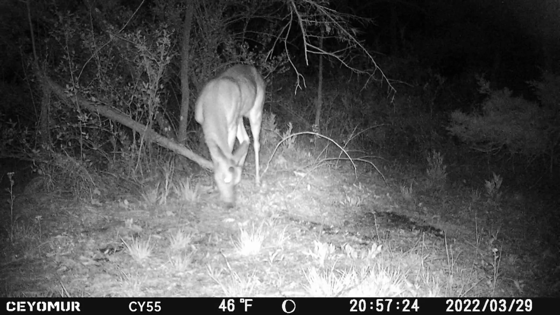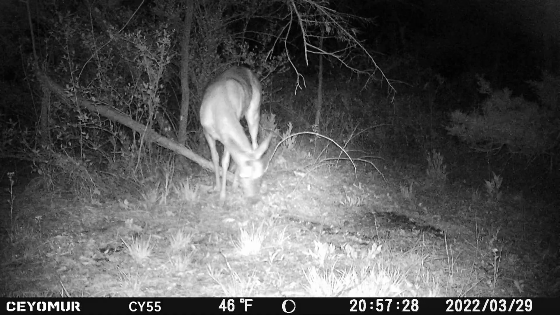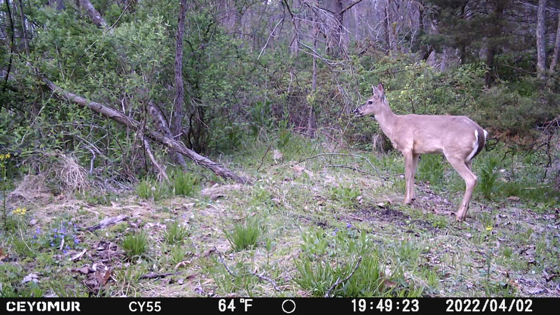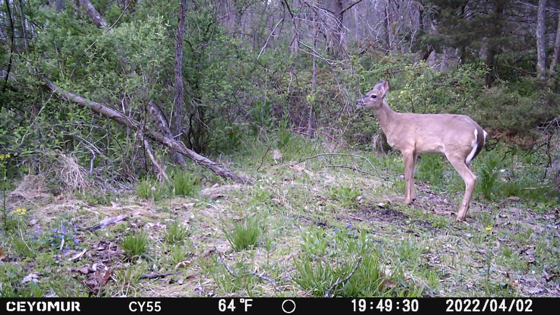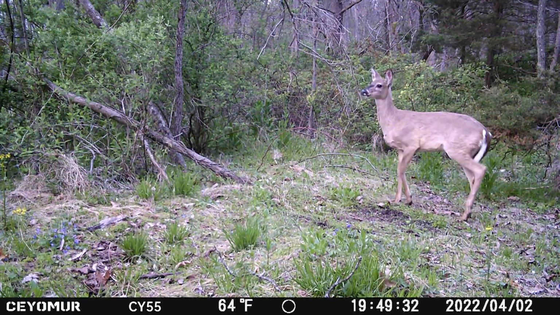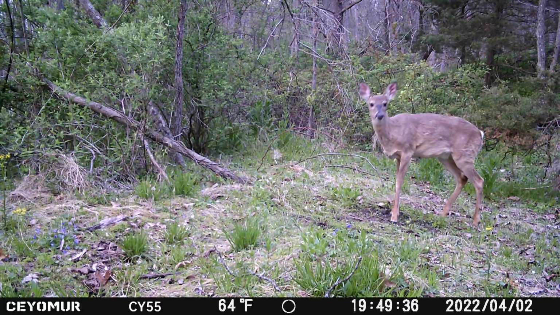In fact, this trail camera by Ceyomur is one of their narrowest fields of view of all their trail cameras. And again, that isn't necessarily good or bad, but you do have to keep note of that, and it depends where you want to use this trail camera. You do have to pay close attention to your field of view to make sure you're going to capture exactly what you want to capture. So that's it. Those were the pros and cons after using this trail camera.